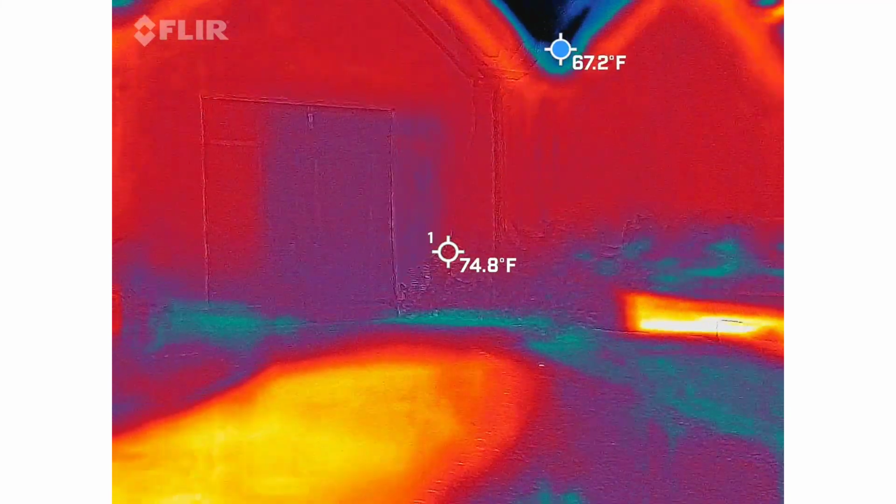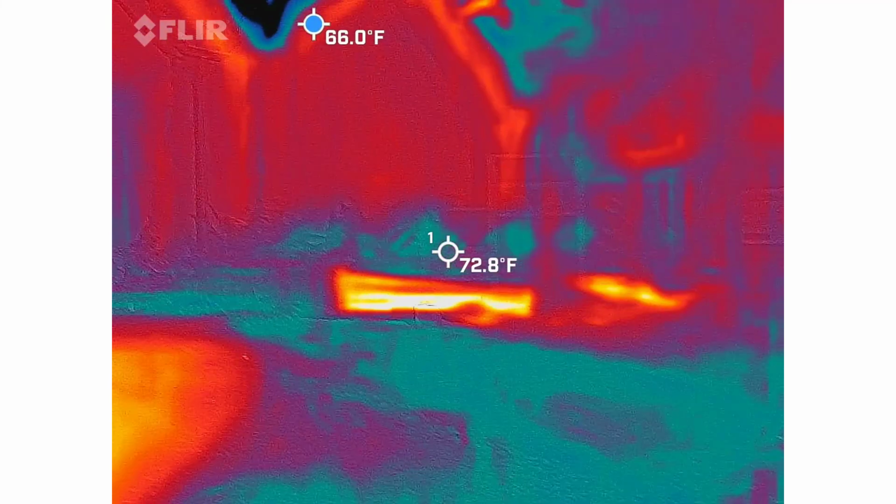You have the tricky one there. No, it just does it randomly. I don't realize it until I look down at it further.